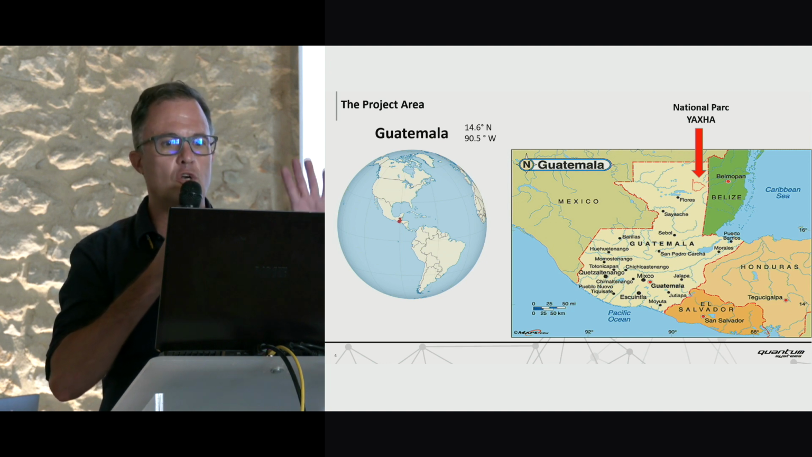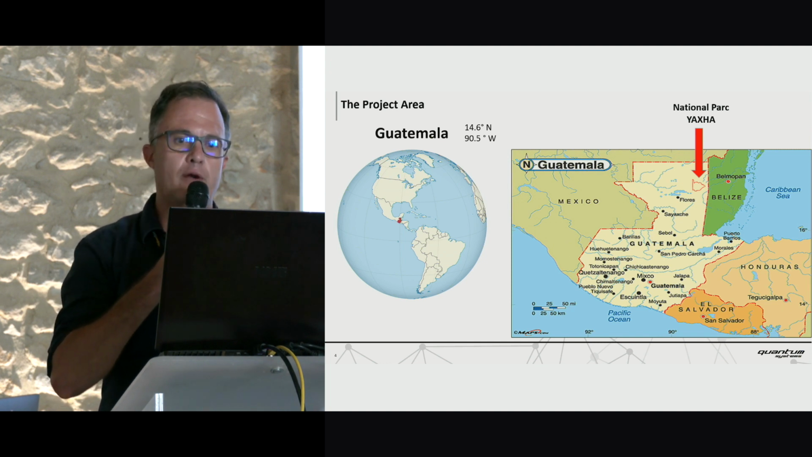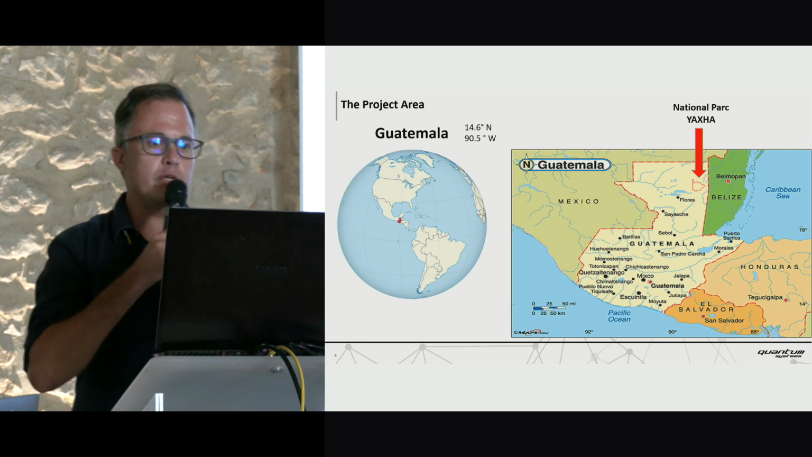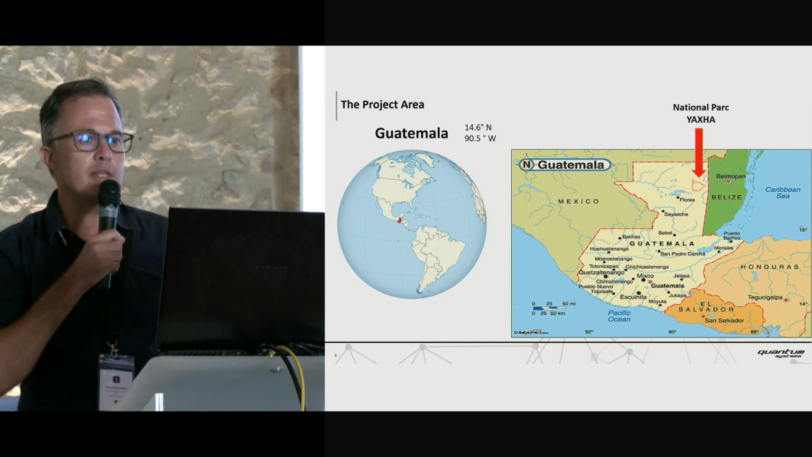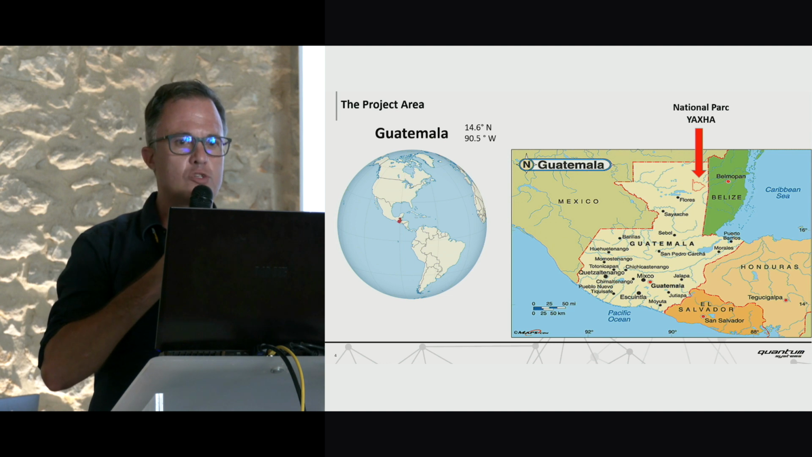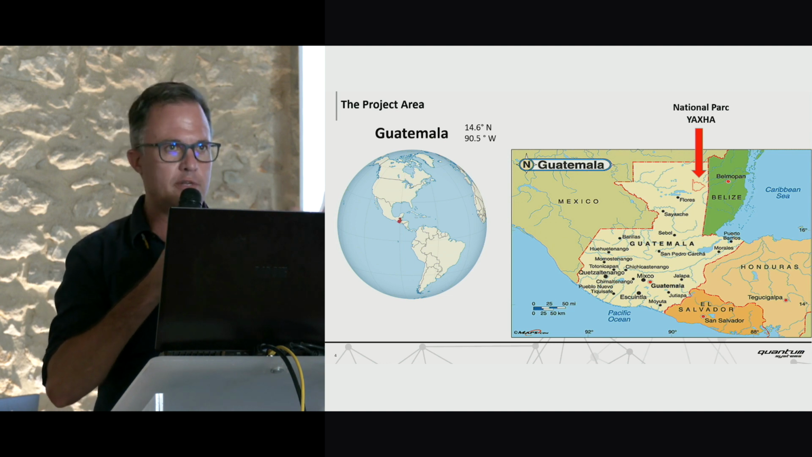But before we have a closer look at this project area, I would like to give you some basic information about the Maya civilization and about our mission objectives. The history of Guatemala begins with the Maya colonization. It was 1000 before Christ to 250 after Christ, roughly. This is the start of the civilization.